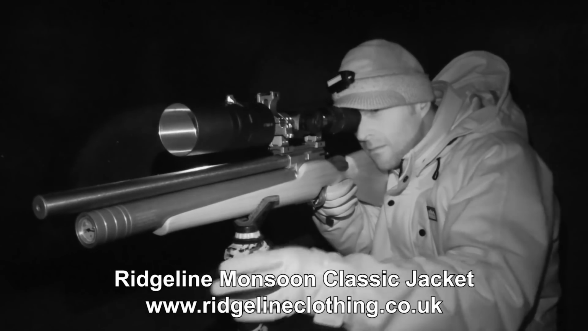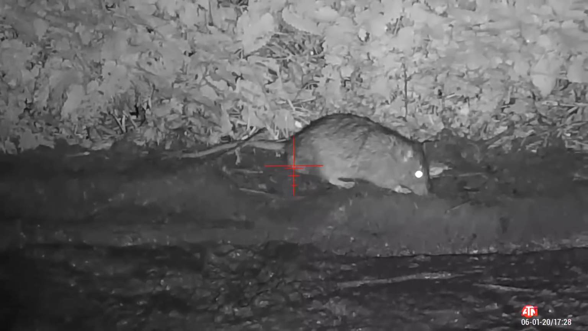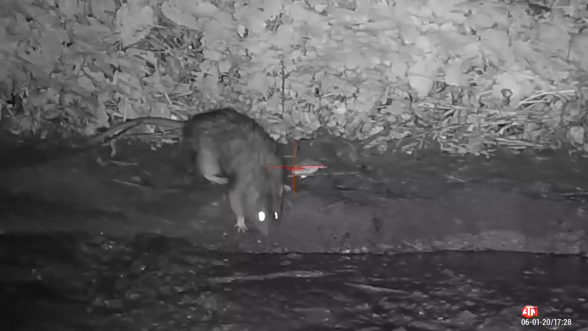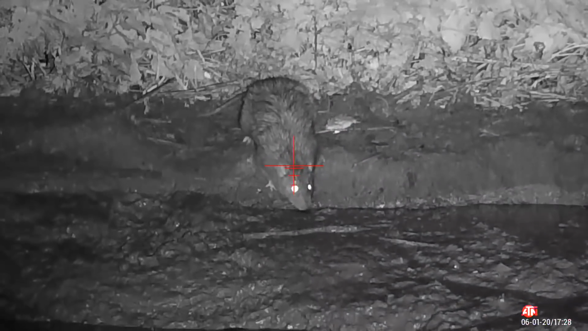Although I have shot a lot of rats on this farm, more keep moving in off the countryside to seek out food and shelter. And it isn't long until the first one of the night puts in an appearance.